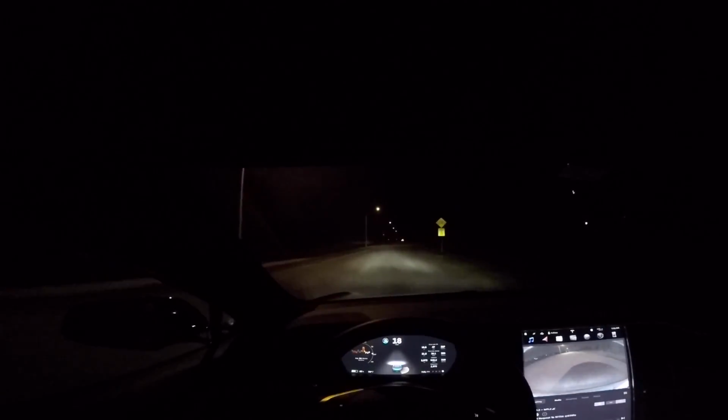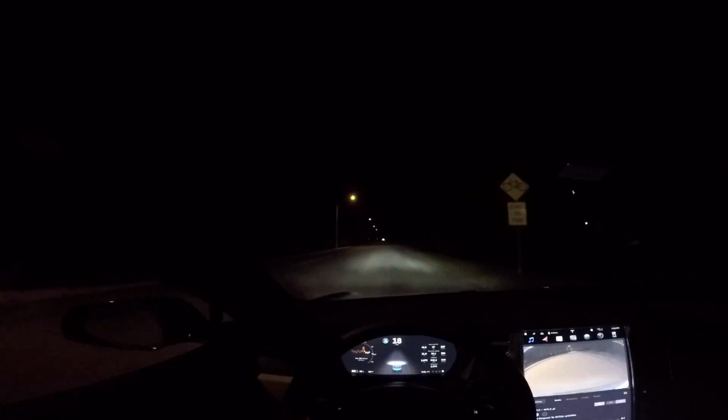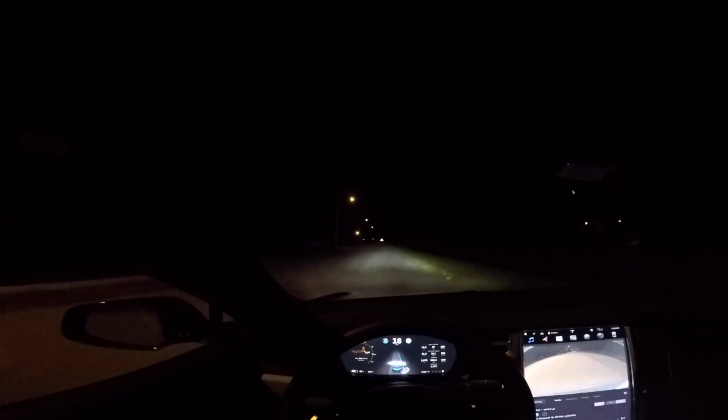High beams is actually worse for some reason, and slow was actually worse. Let's see. I know it's after the sign, so we just passed the sign somewhere around here. Doesn't look like it's gonna go. So something made a difference here. Either the high beams or the speed made a difference.